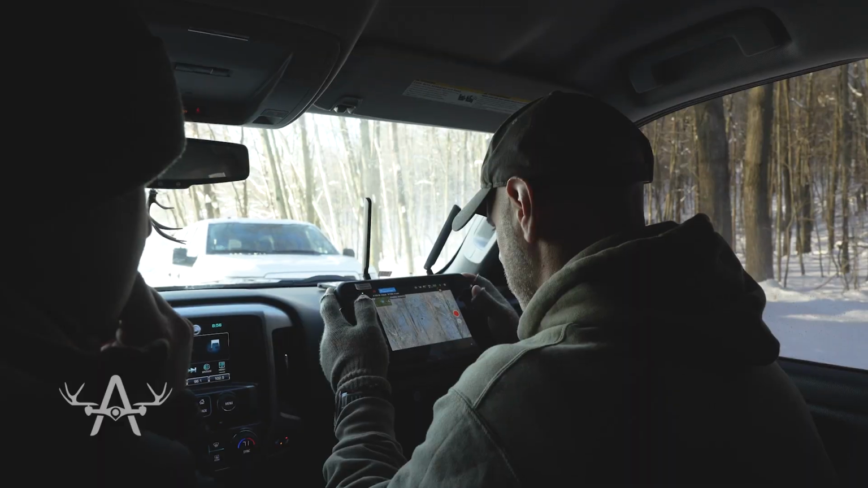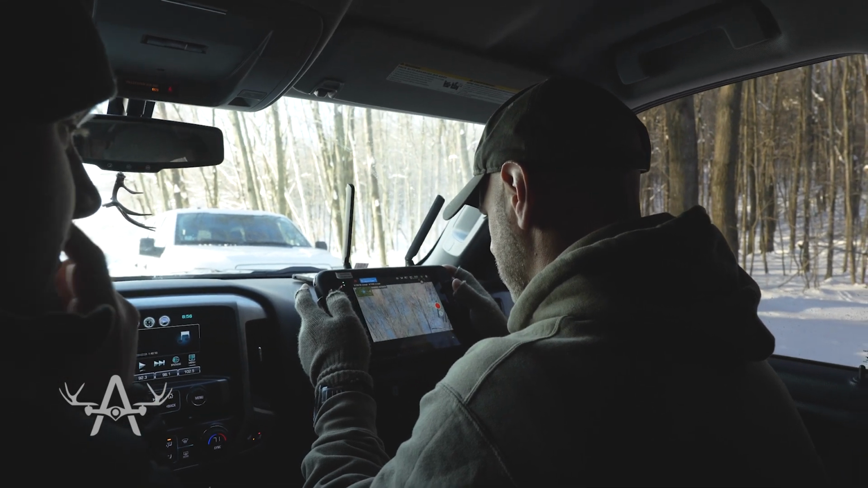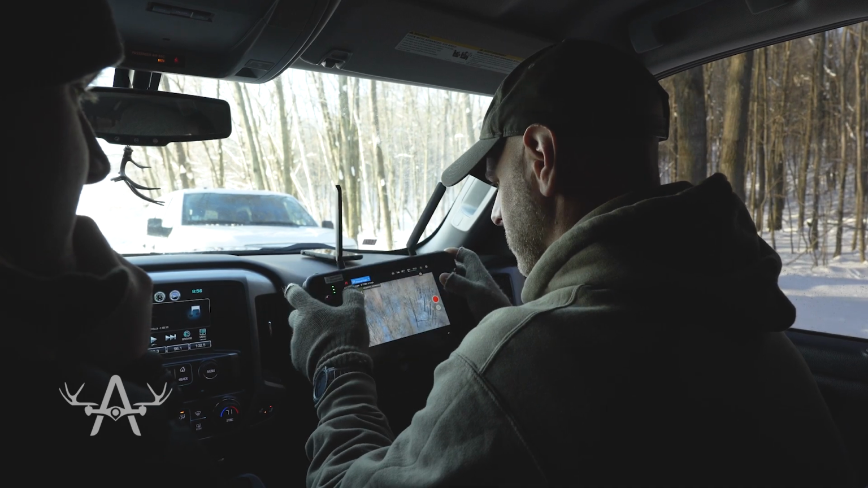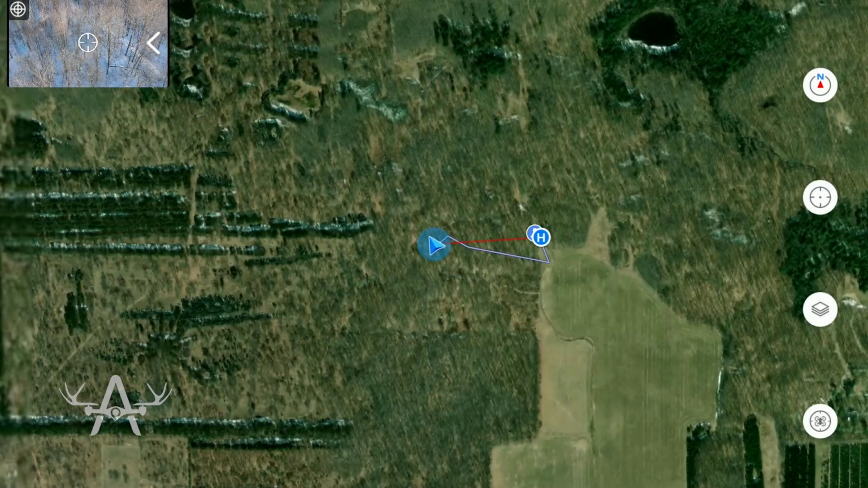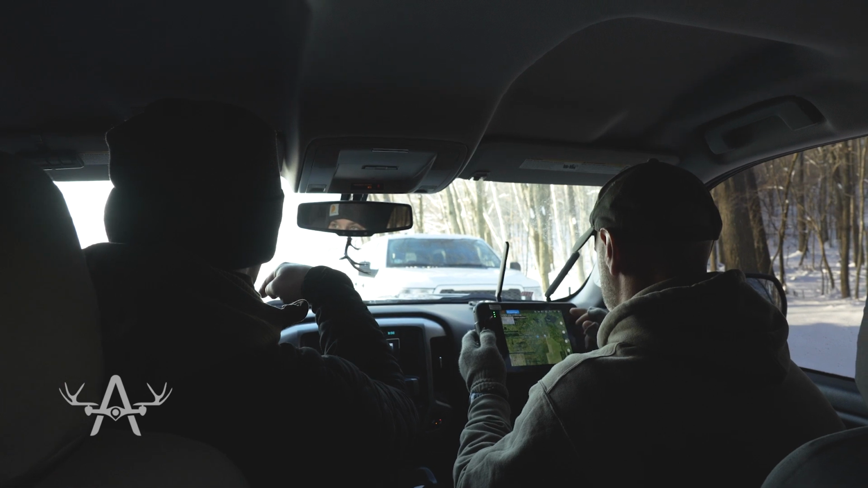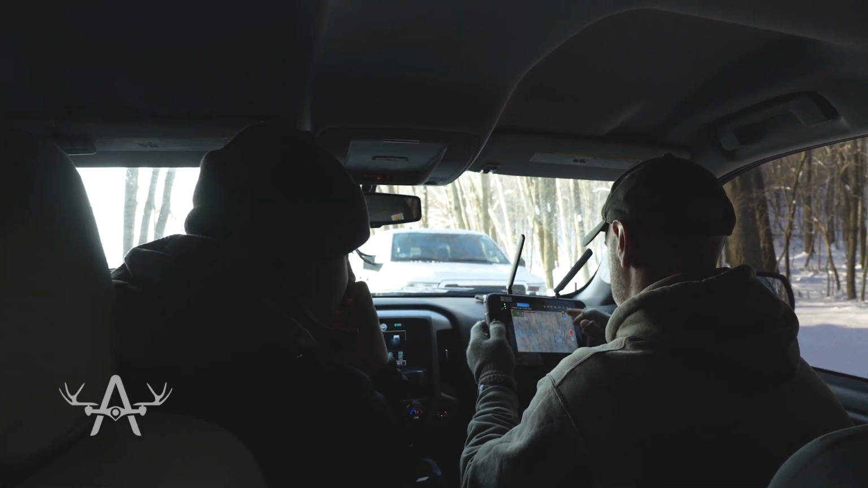Two does. Now it is a south facer though. Not where you were expecting the deer at all, was it? No, it really isn't. Which way does this hill go? Kind of north and south? Yeah, so let me think. So it kind of wraps around like this. So they're facing down here towards the cabin, and obviously the sun's coming this way. It's kind of a southeast facer.